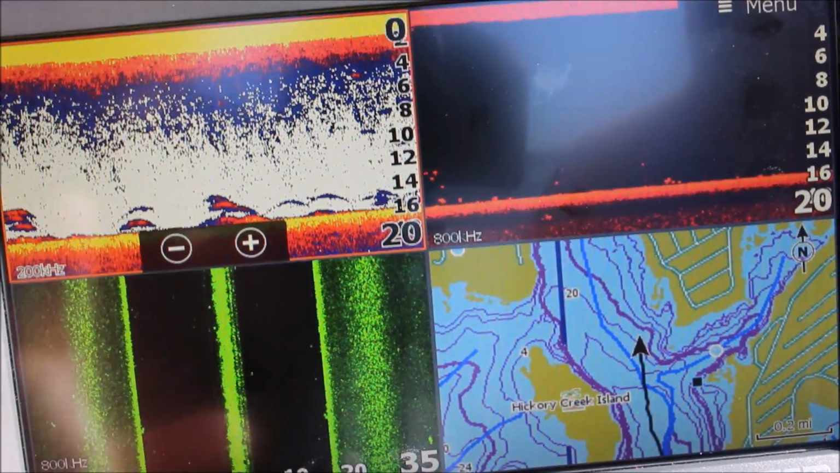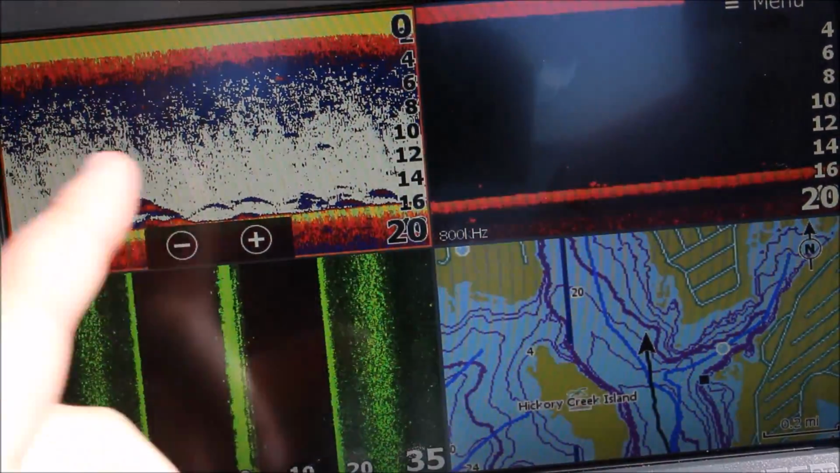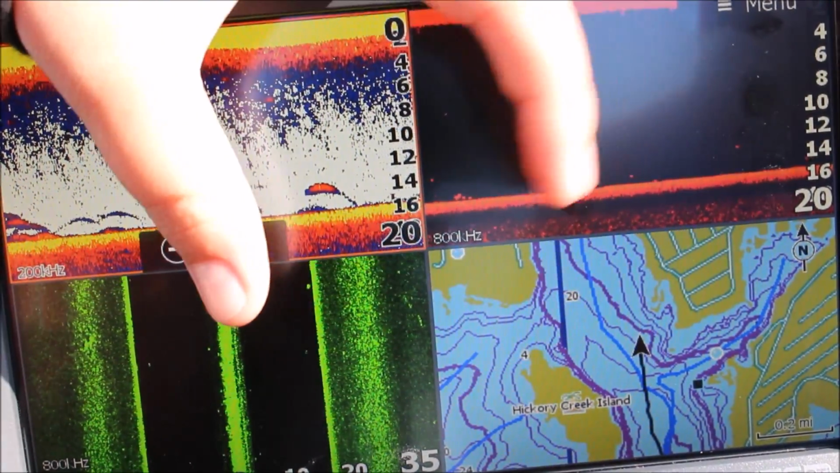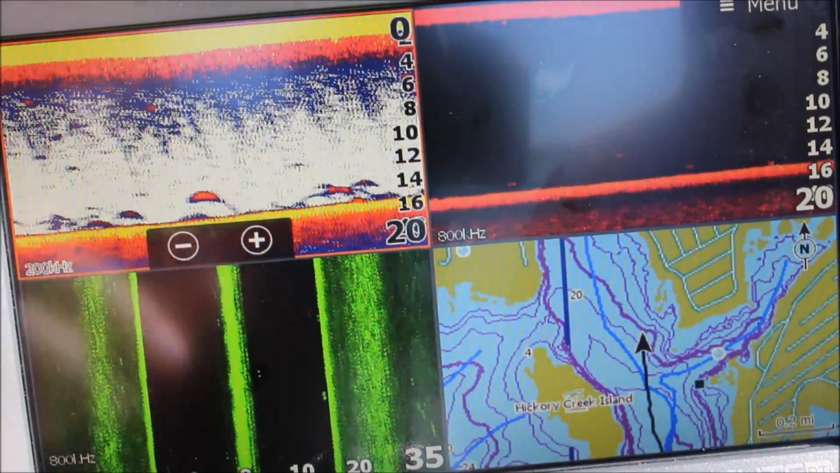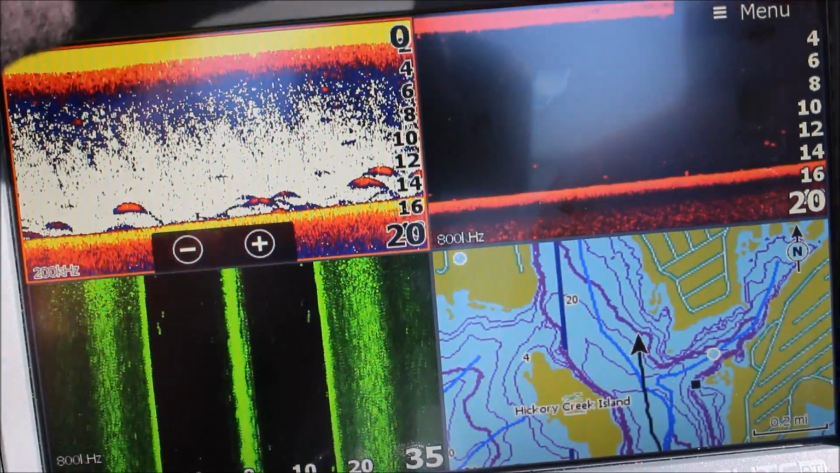All right, we got our GPS on, and we have a waypoint right here where the house is, but we're seeing just a little bit of structure over here with fish on it, and then there's nothing on the side scan. But we've got this split screen with 4 screens. Should I show them how to make this? I'm gonna show you how to make a split screen like this.